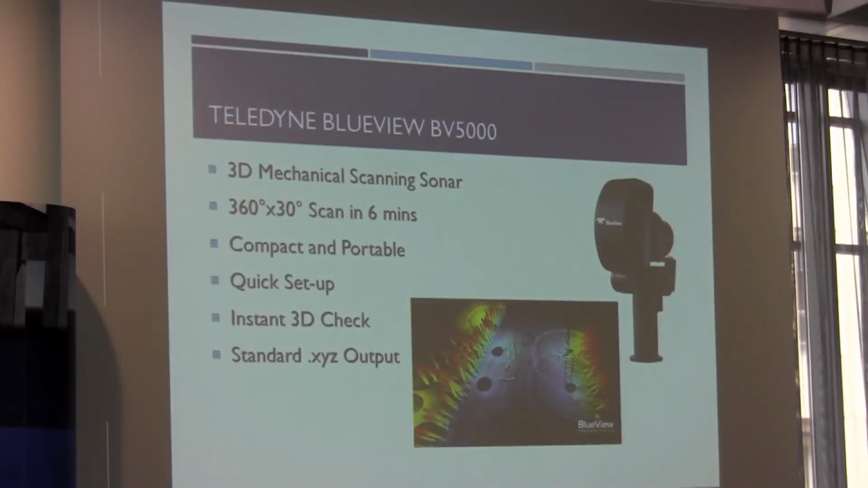So, the Teledyne BV5000, the 3D mechanical scanning sonar. Just a quick summary of what it's capable of. You can do a 360 degree by 30 degree scan in 6 minutes. So typically we're looking at around 18 to 24 minutes to do a full near dome scan.